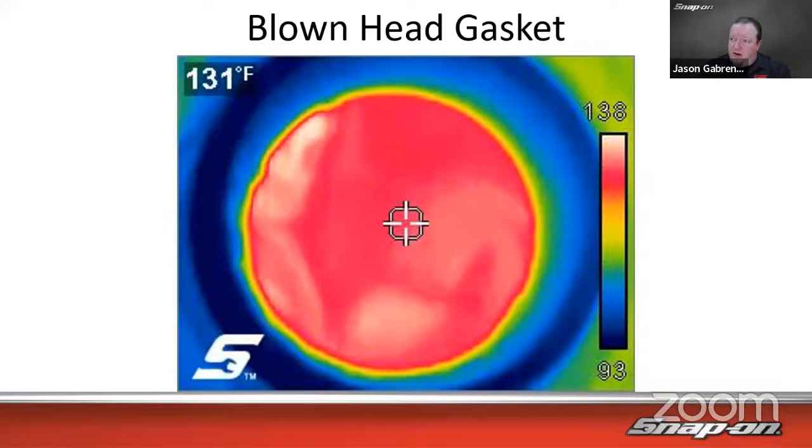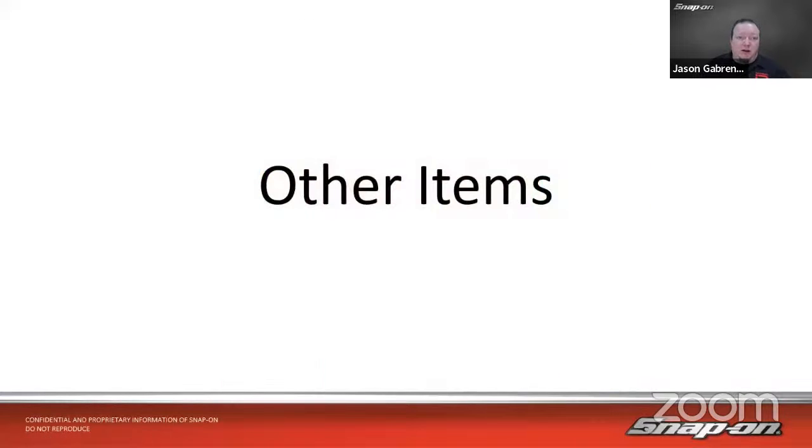But this was a car they were suspecting had a blown head gasket, but they couldn't be totally sure. So he actually aimed the thermal at the hole in the radiator there, and you can see. He said you were able to see the swirlies going through, where the hydrocarbons from the blown head gasket were getting in the coolant. You can actually see where the temperature was warmer with the gases flowing through the coolant. I thought that was kind of cool. You'd be able to see that. It's pretty neat.